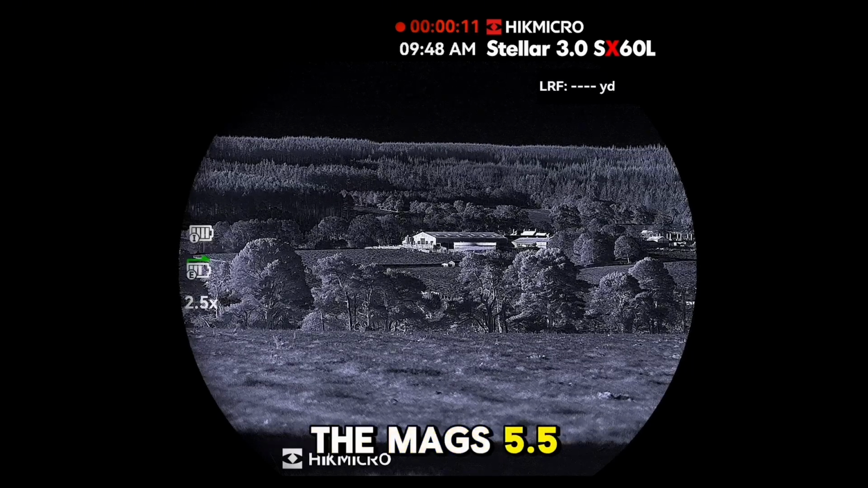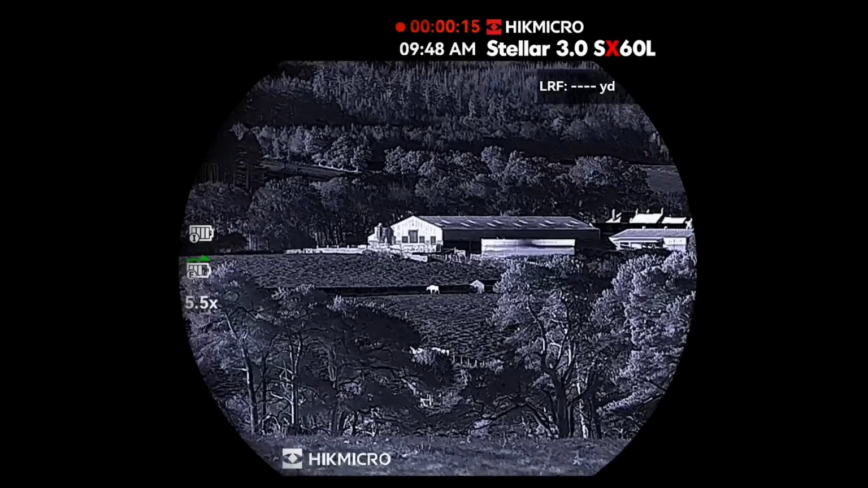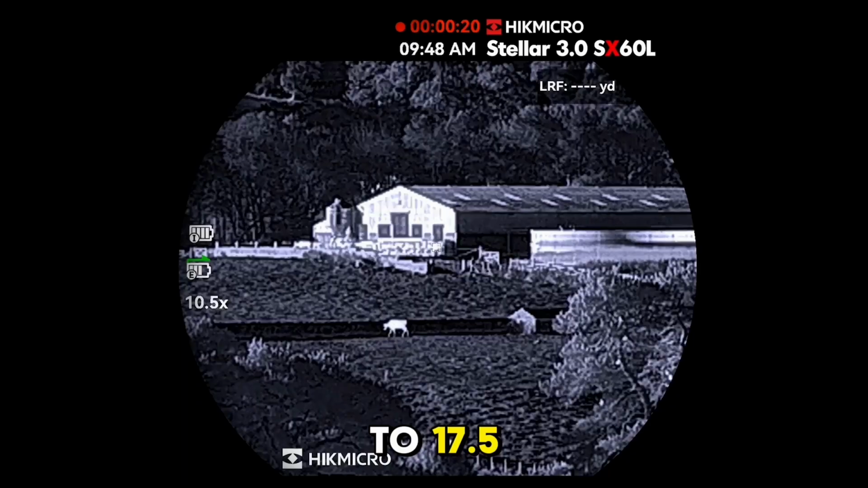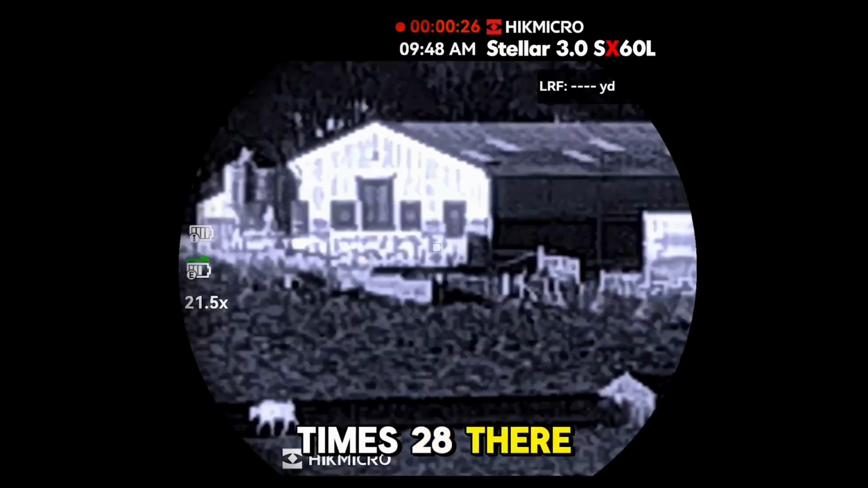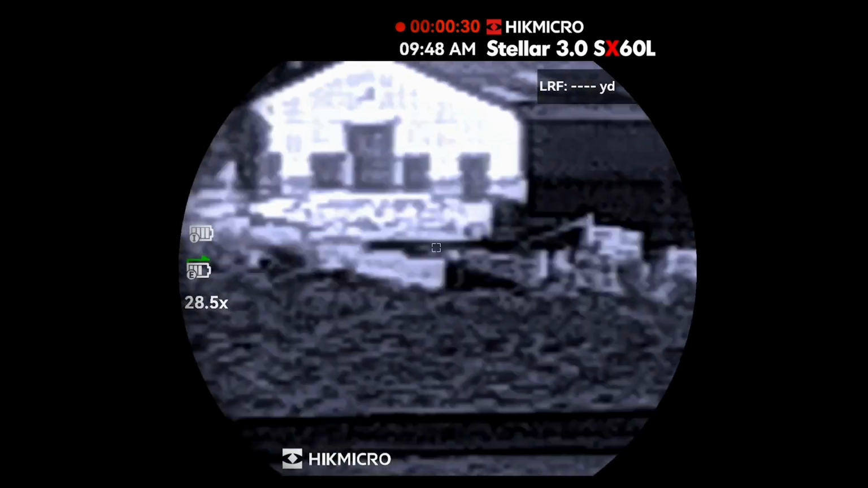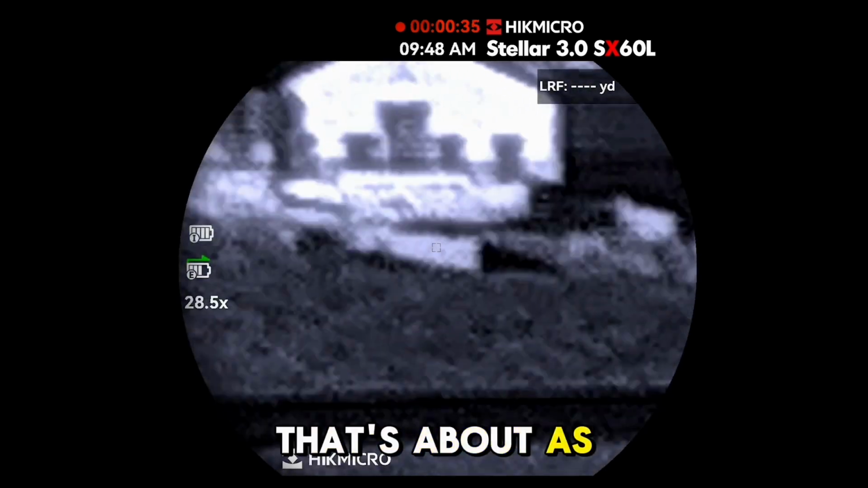So going in through the mags, 5.5, 10.5 to 17.5, right up to times 28 there. See if we can focus it in a little bit better. That's about as good as we're going to get.